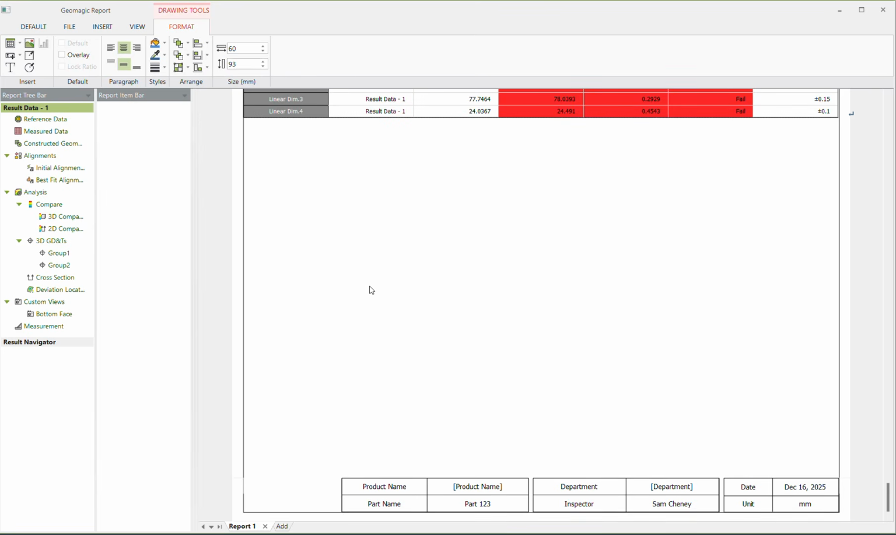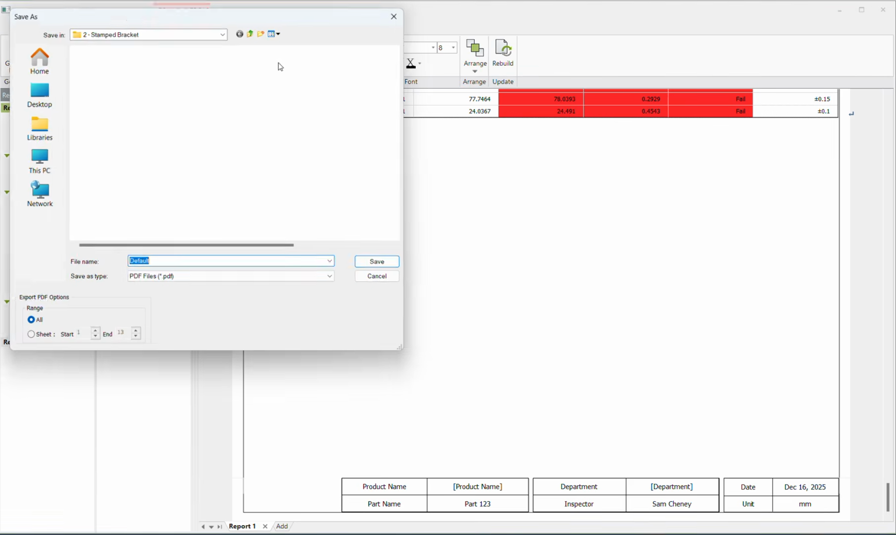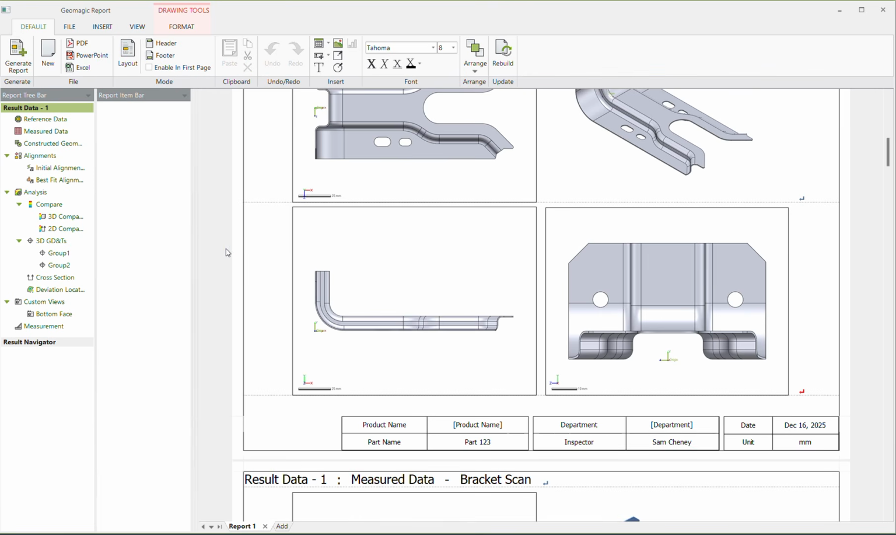Once we're happy, we've reviewed our inspection report, we want to save this out and make a new inspection report or send this to somebody else in the next office over. We can come to default, and then we can save this as a PDF. So I can save this as stamped bracket, and then we have a PDF that's generated. You don't have to just save it as a PDF. You can save it as a PowerPoint or an Excel file, whatever you'd like.